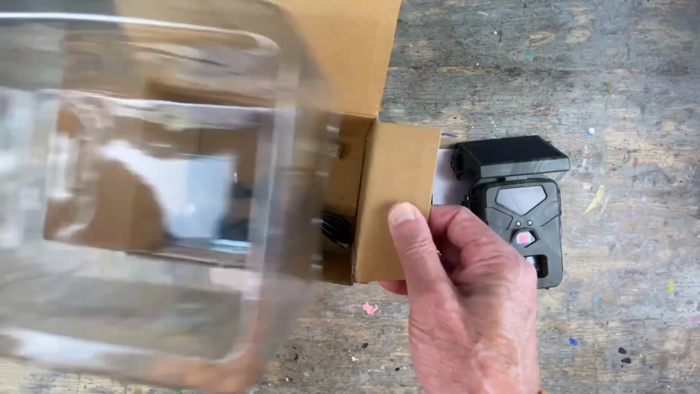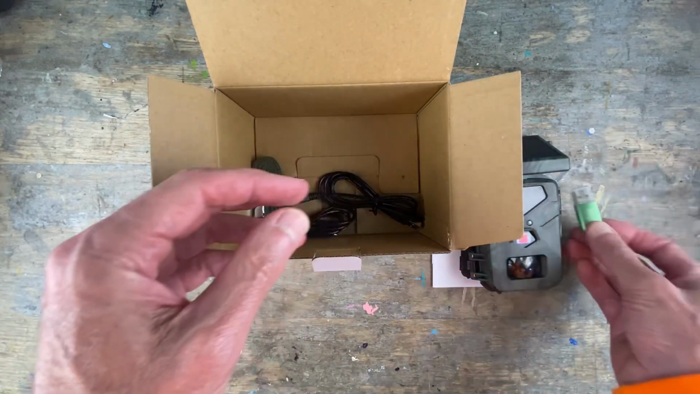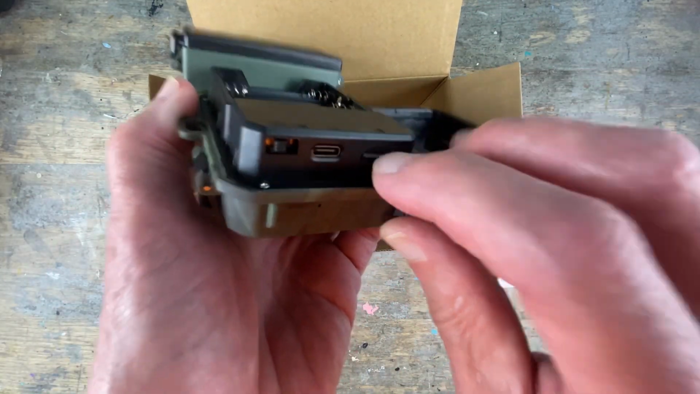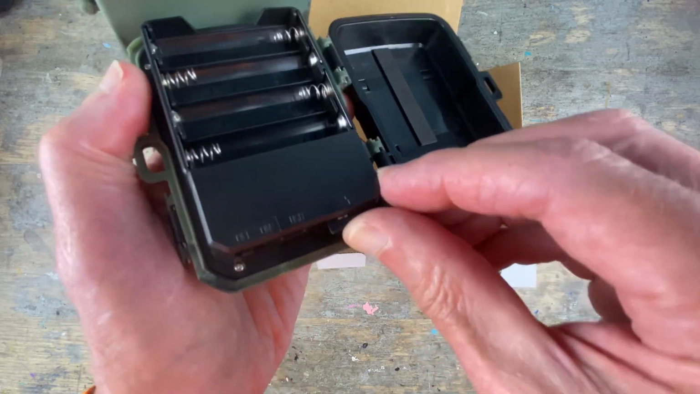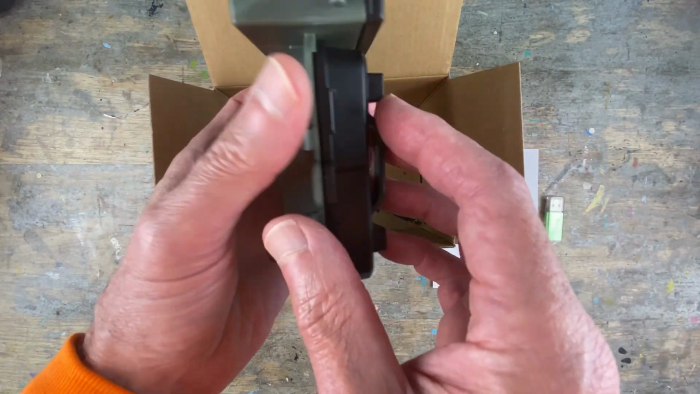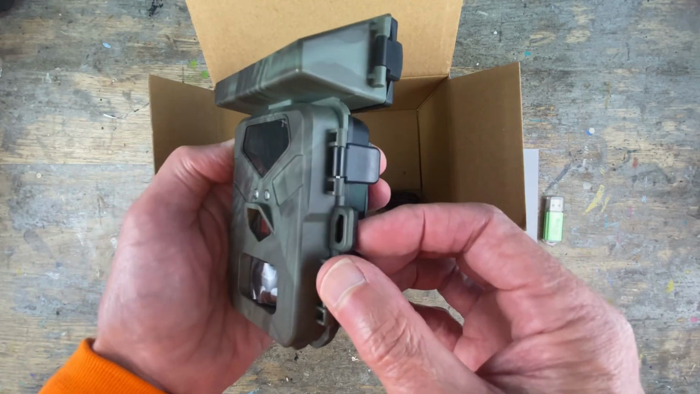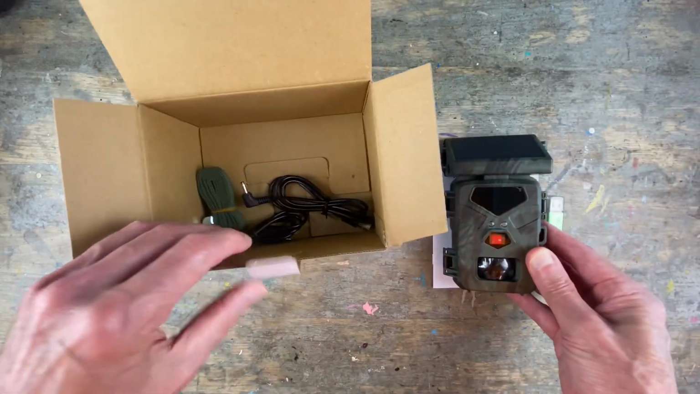And let's see what accessories we have down here. You get a micro card reader. So this must take a micro SD card. And there is one in here, 32 gigabyte. And you have 4 more AA batteries that you can put in here. And so that, when these run out, you have those in there. So let's see what else you got here.